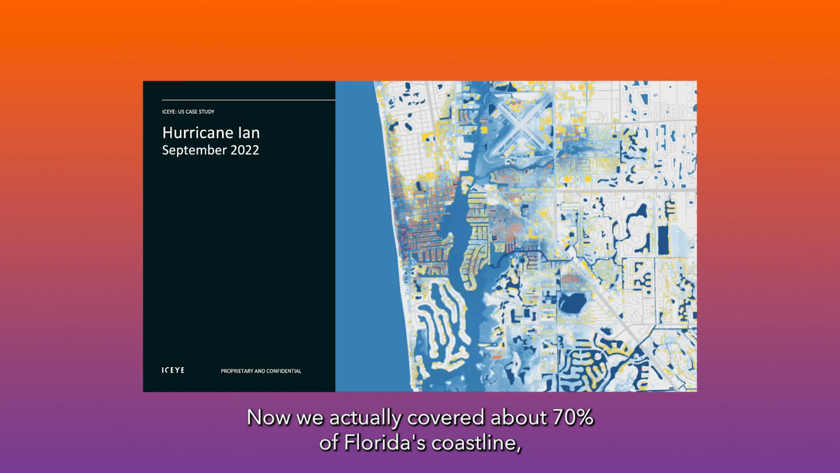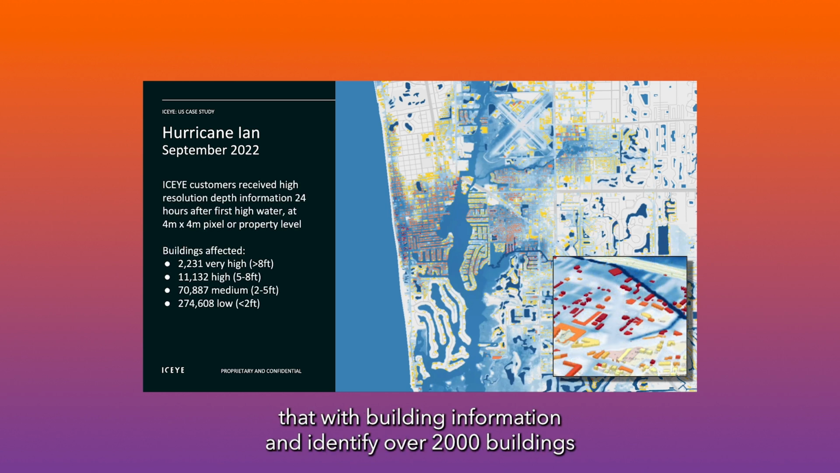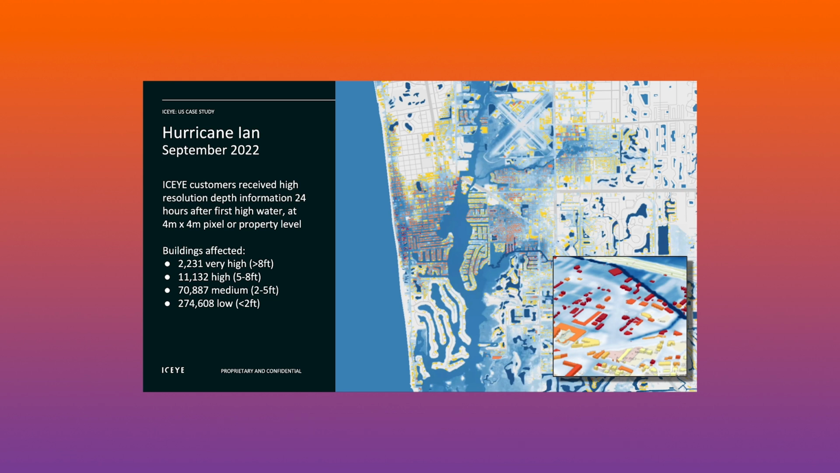Now, we actually covered about 70% of Florida's coastline. And the results were we were then able to overlay that with building information and identify over 2,000 buildings that were over 3 meters in depth that needed immediate assistance.